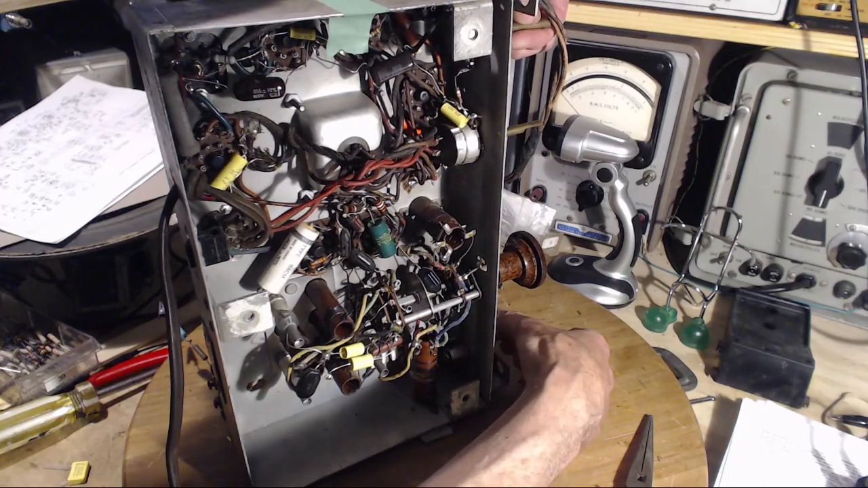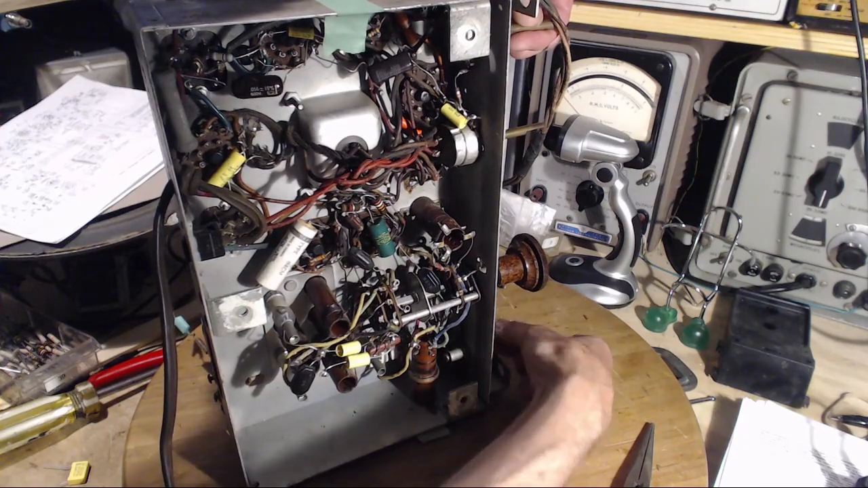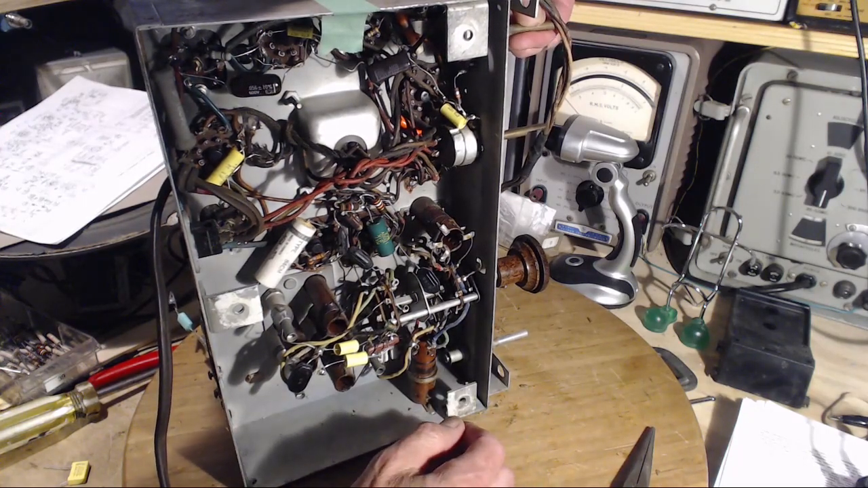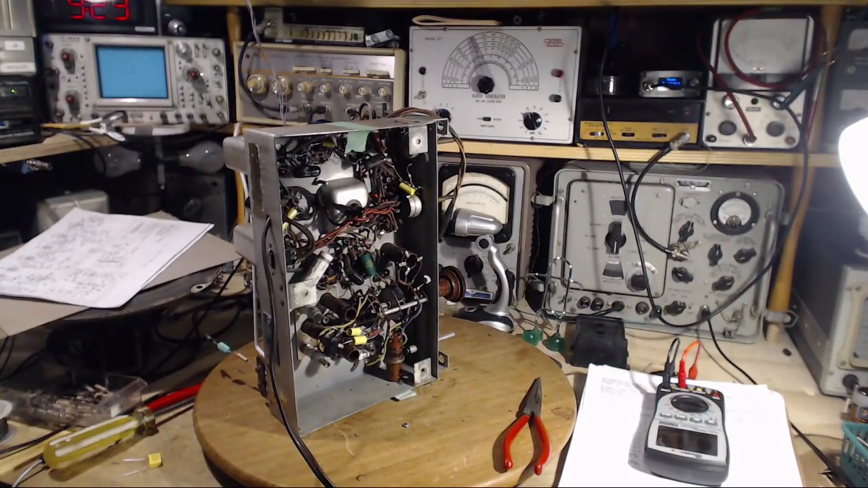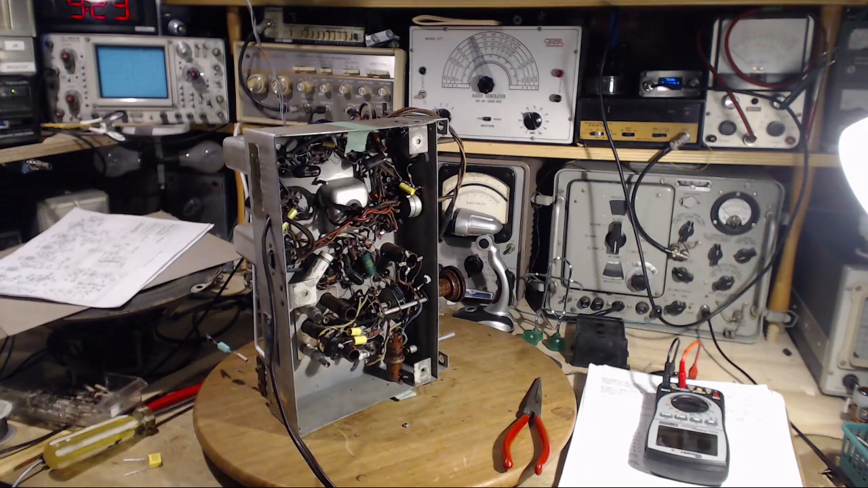Still hear that funny tone. What's the chuck chuck chuck? What's that stuff? Stand back. It's going to blow.